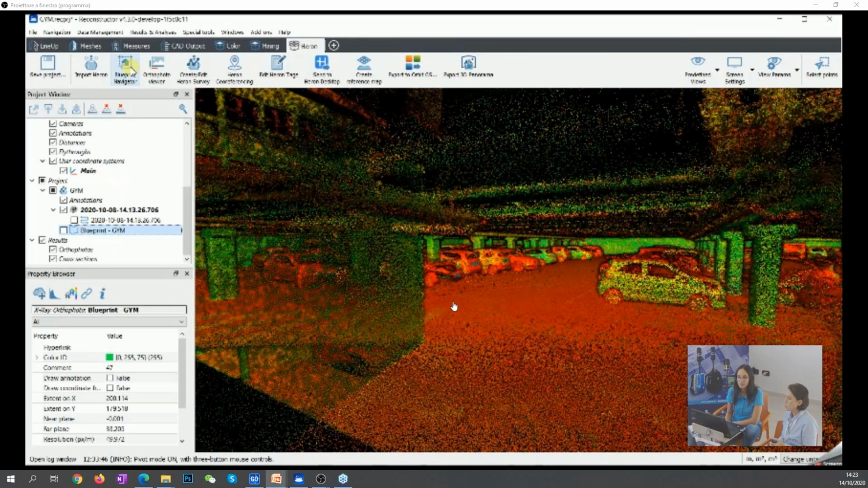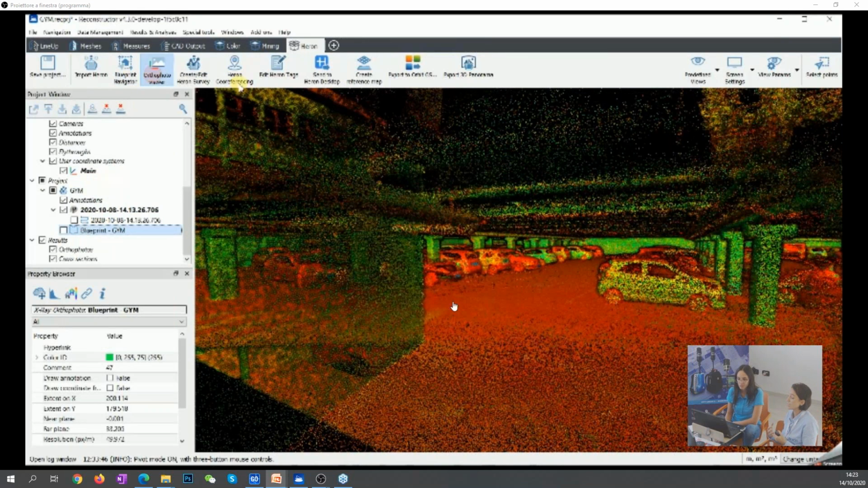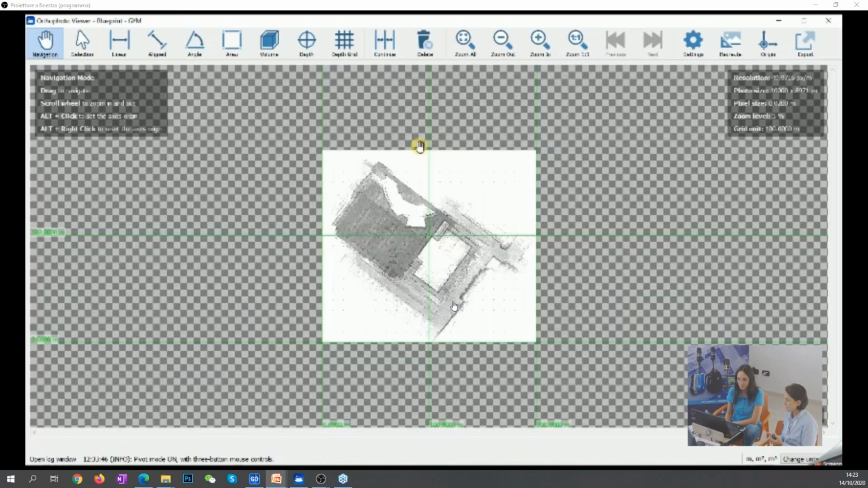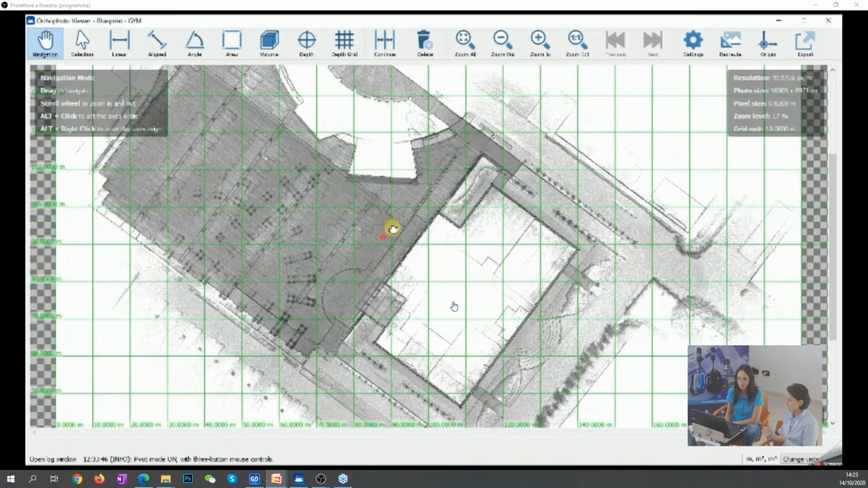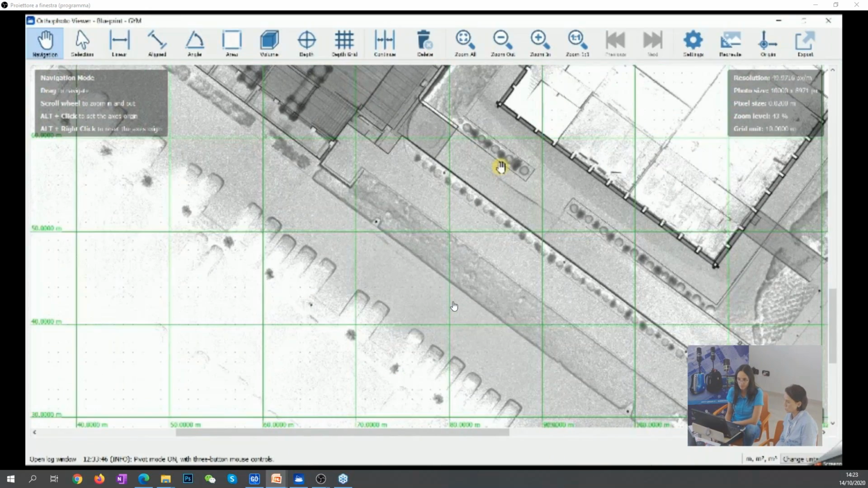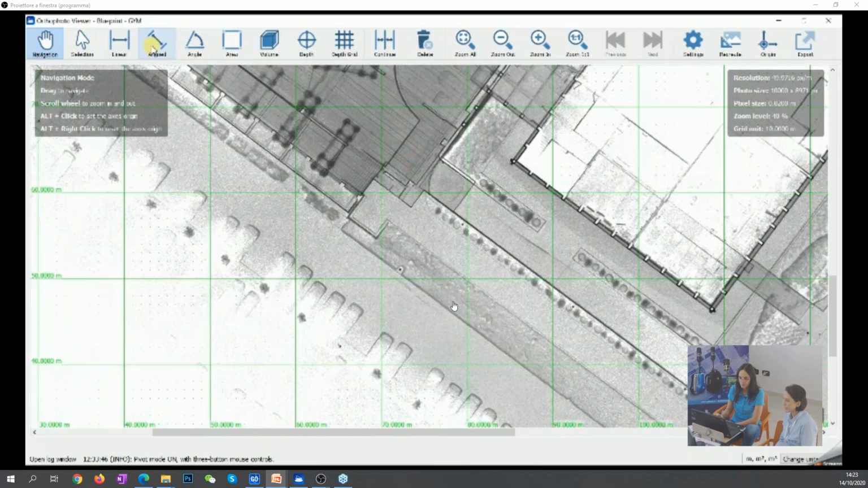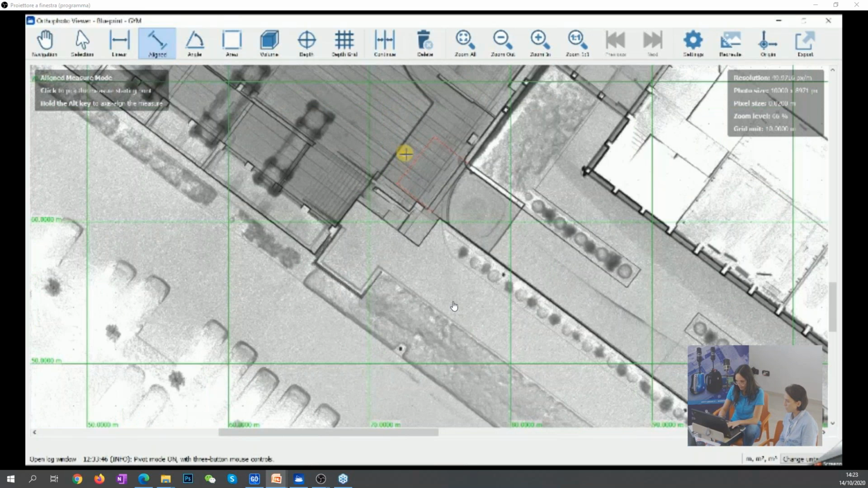Of course, you can visualize the 3D project, but you can also visualize the resulting 2D maps. So the resulting 2D maps are accessible with this orthophoto viewer directly inside Reconstructor, and it's an easy way to take measurements, linear, aligned, angular, or also calculate area.